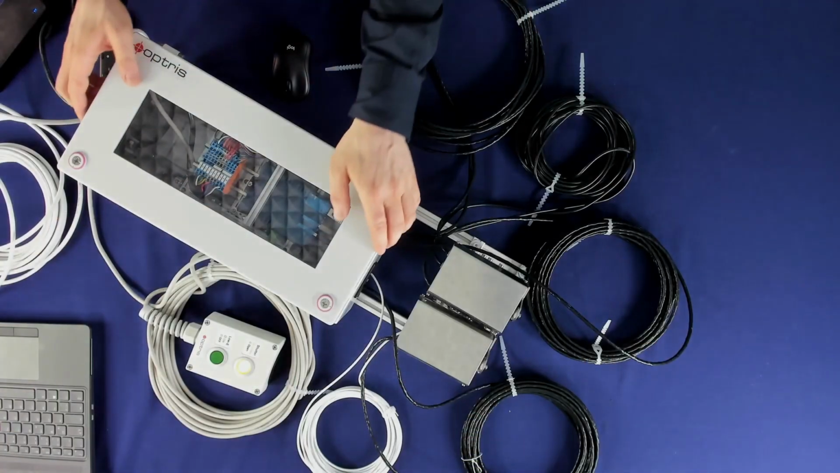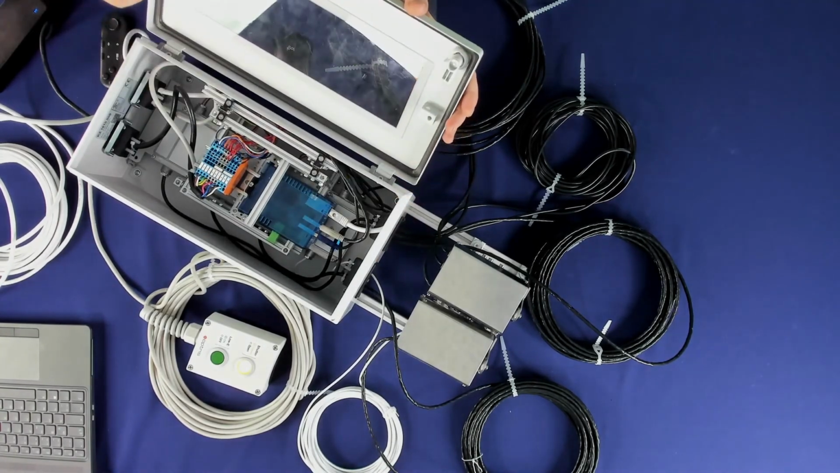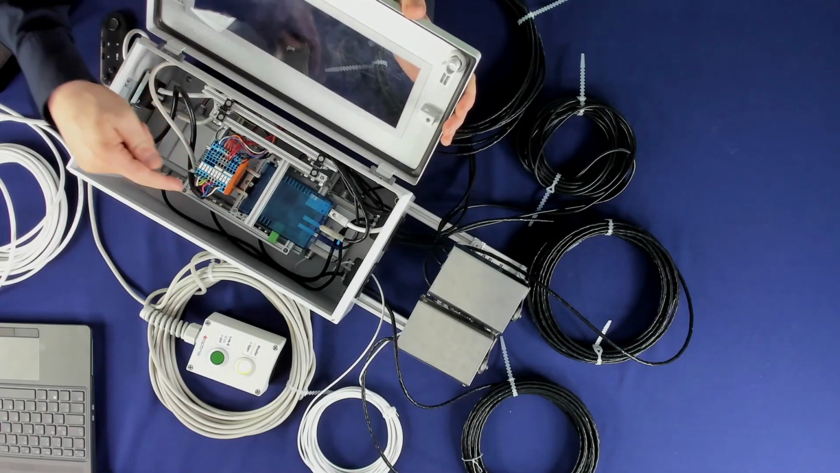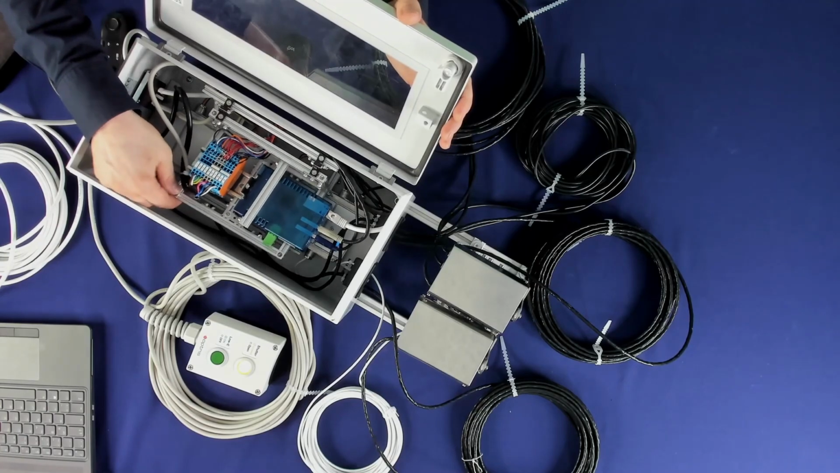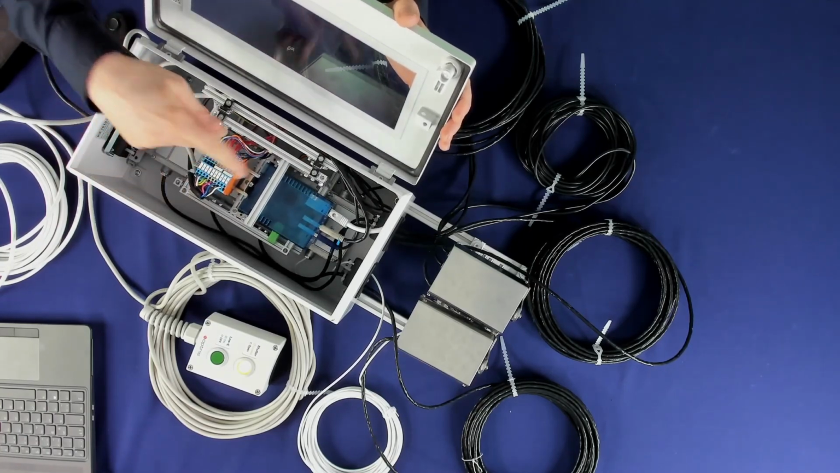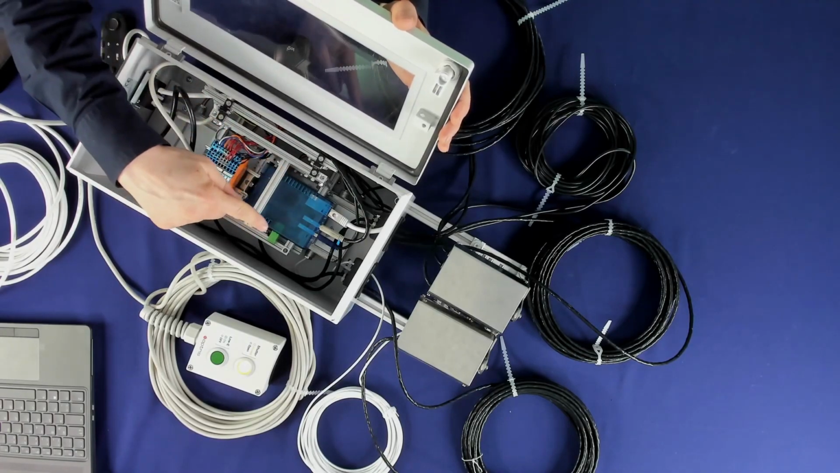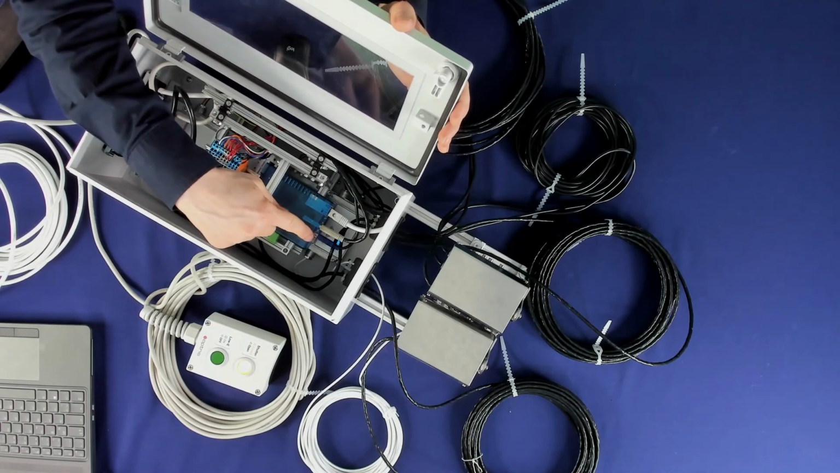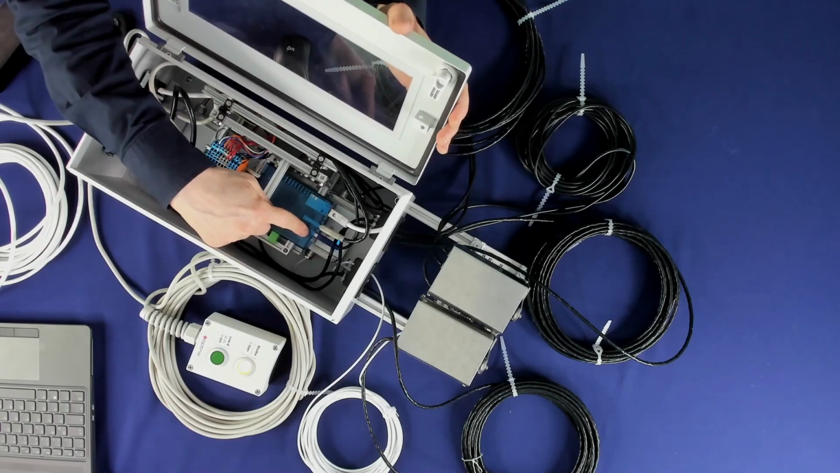Now let's have a look at the content of our glass inspection system box. Let's have a look inside. What you can see here, we have two levels. We have the top level, and we also have a bottom level with components. Let's start with the top level. What you see here is first the USB server, which has a direct connection to the PI camera. So this is the USB port for the PI camera.